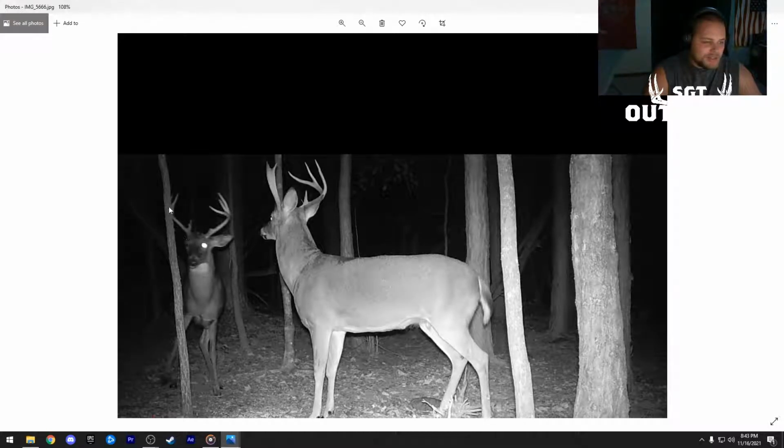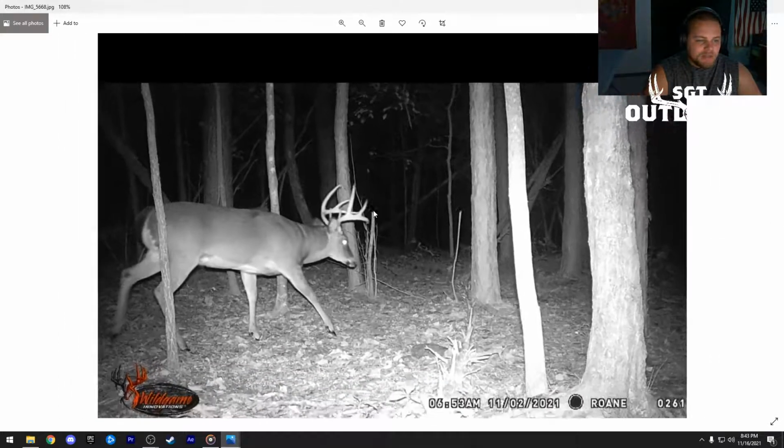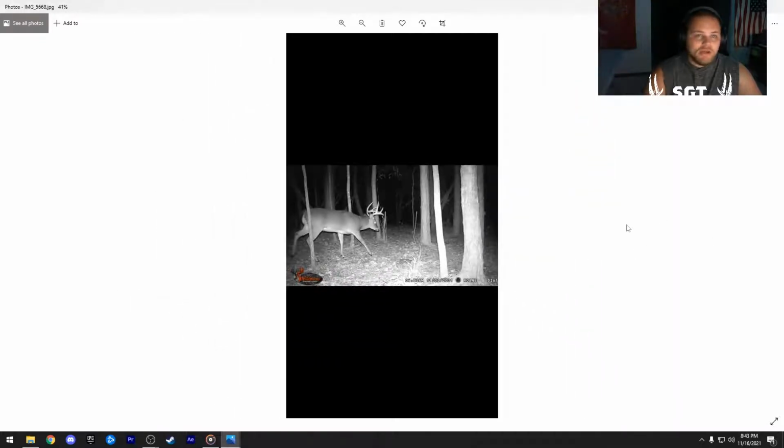Looks like a young deer, but look at the antlers on him already. Absolutely insane. Stud bucks, stud bucks all around. Let's do it on this one. I want to know how picky are you? He's walking through. It's 9 a.m. You're cold and shivering. 20th day sitting in the stand. What are you doing? You guys let me know.